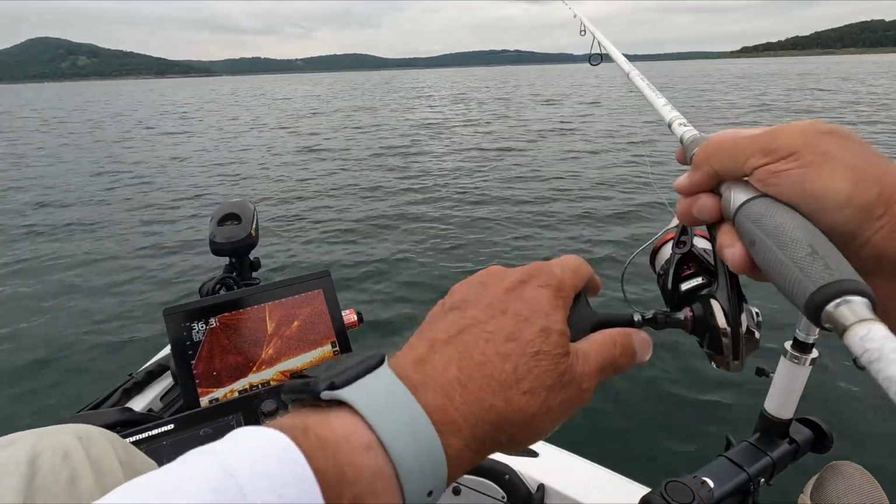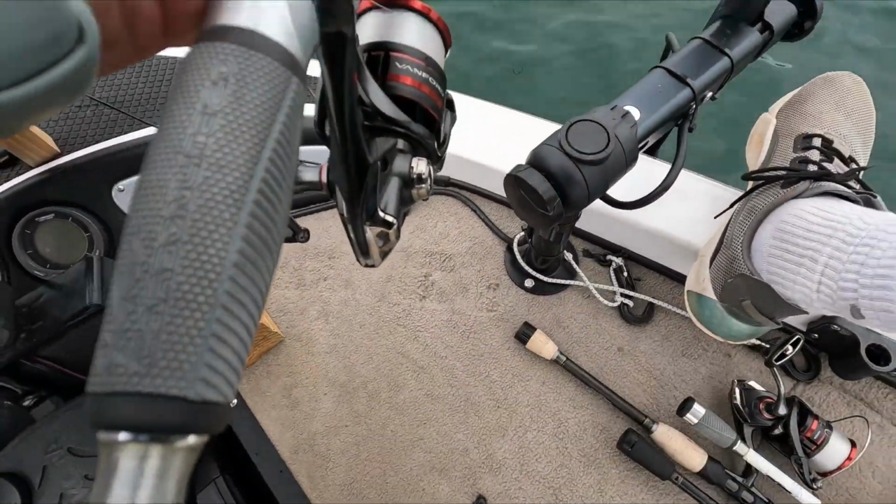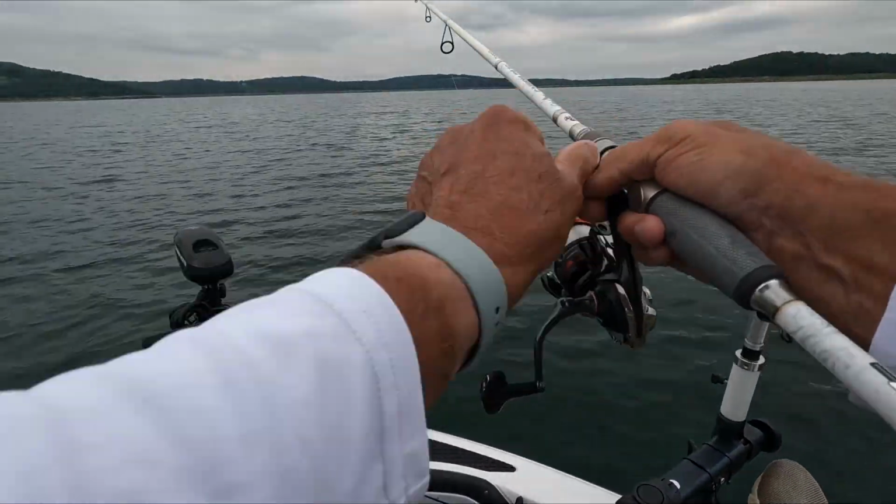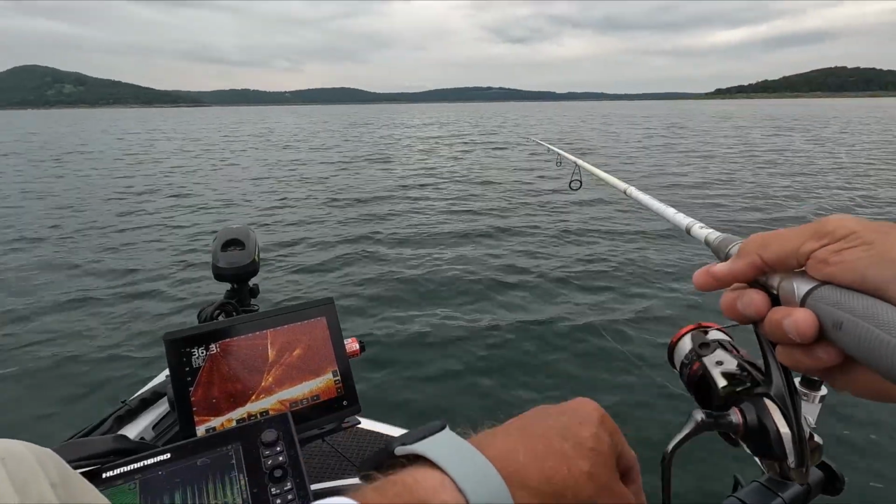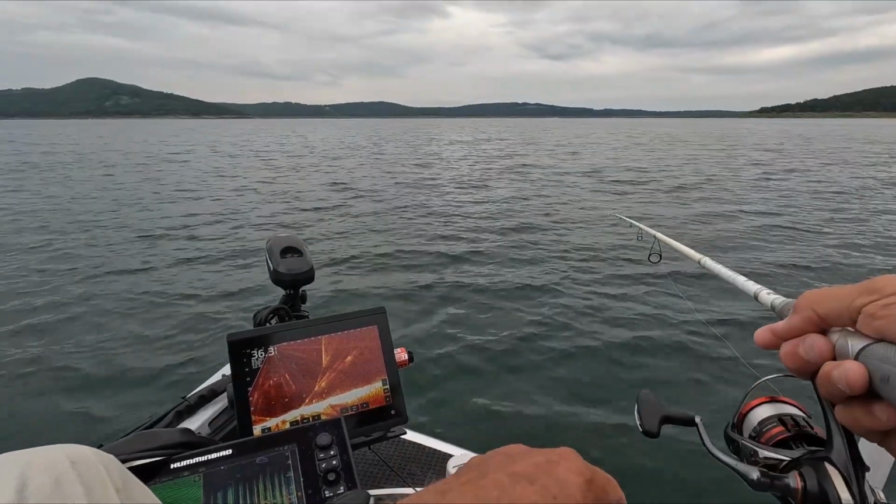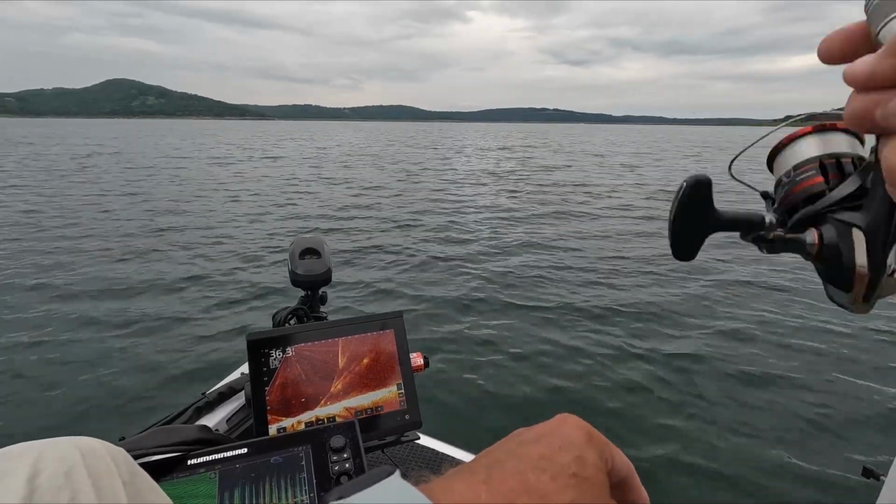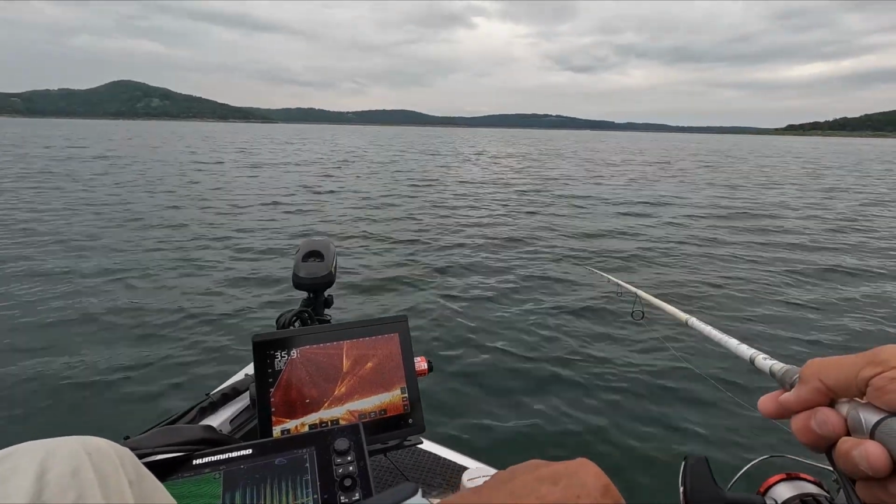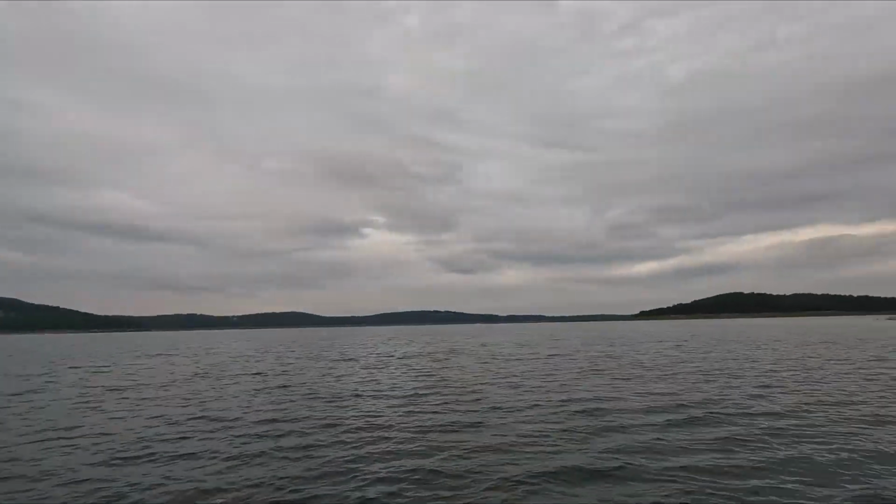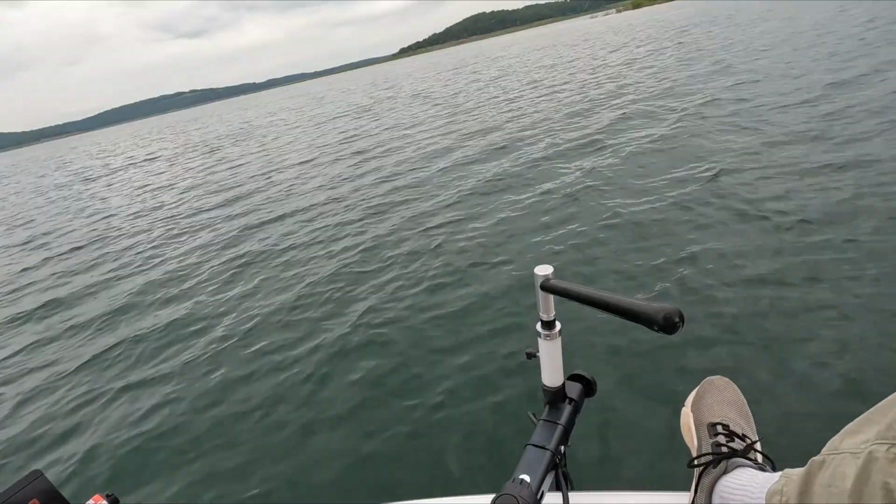No, I'm not seeing that lure. Oh, the transducer's angled a little different today. Okay, now I got it. Oh, I got him. Oh, yeah, I got him. I was going to say, I'm right in that fish.